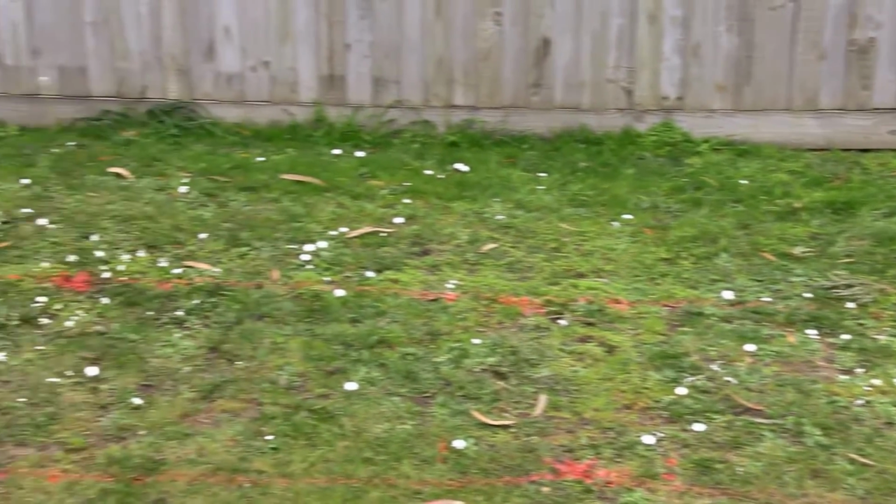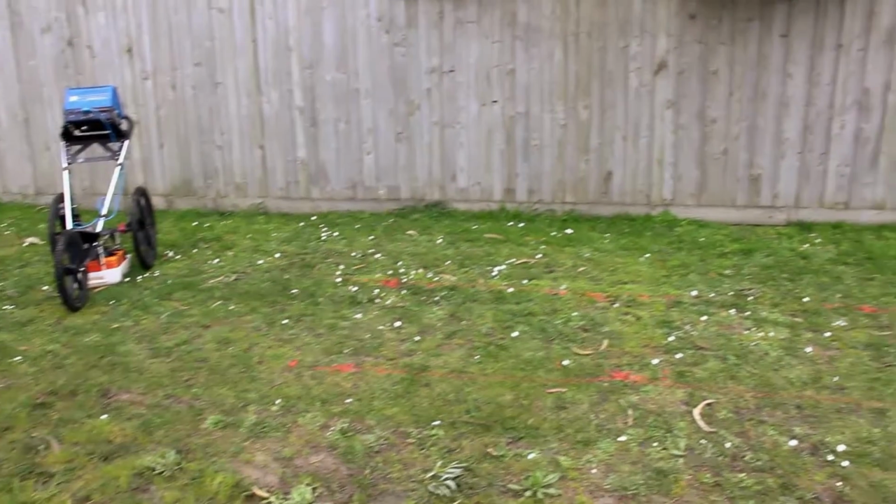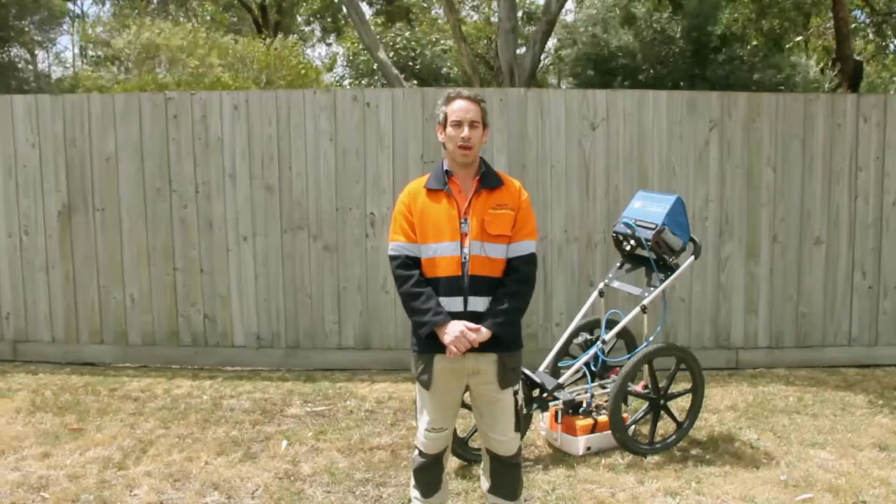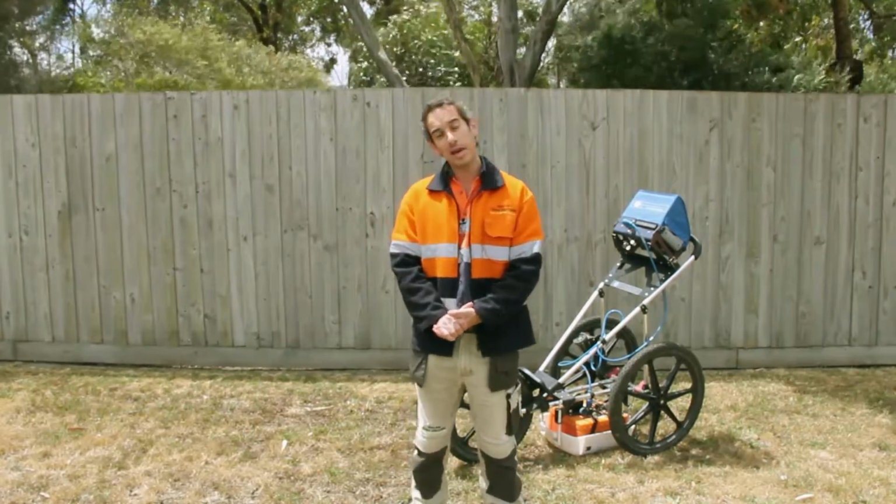Okay, so there's your gas main just there. And behind it there, that's your water main. Neither of these could be found with a standard cable locator, but we bring the GPR out and we found both of them, which is perfect. And that is it. That is our little demonstration of the ground penetrating radar unit in action.